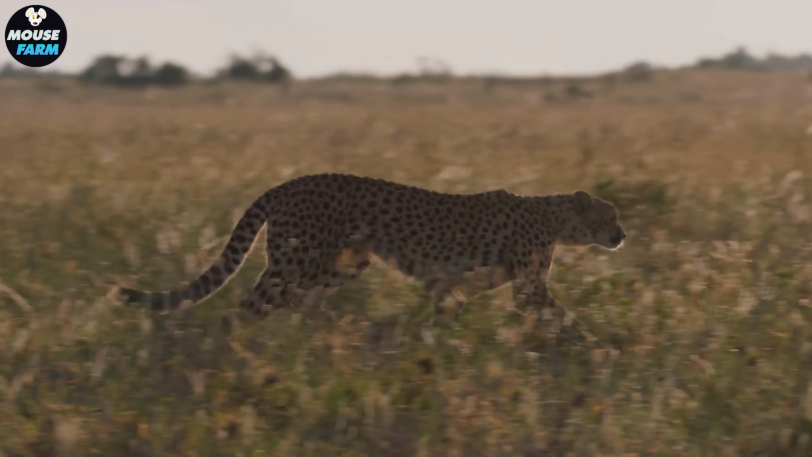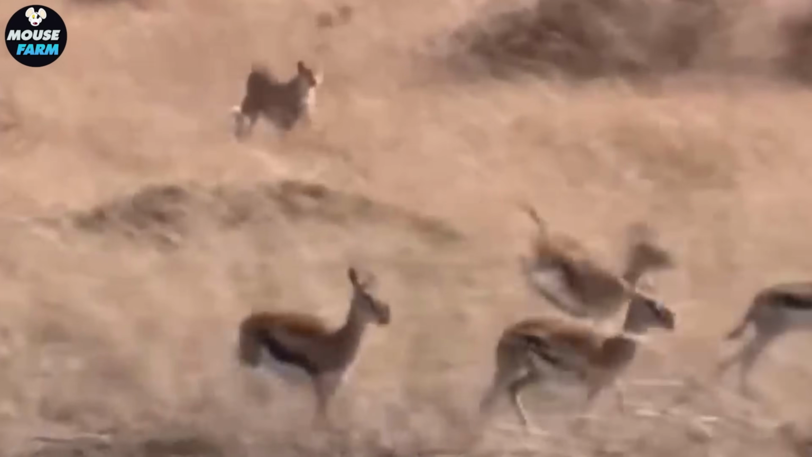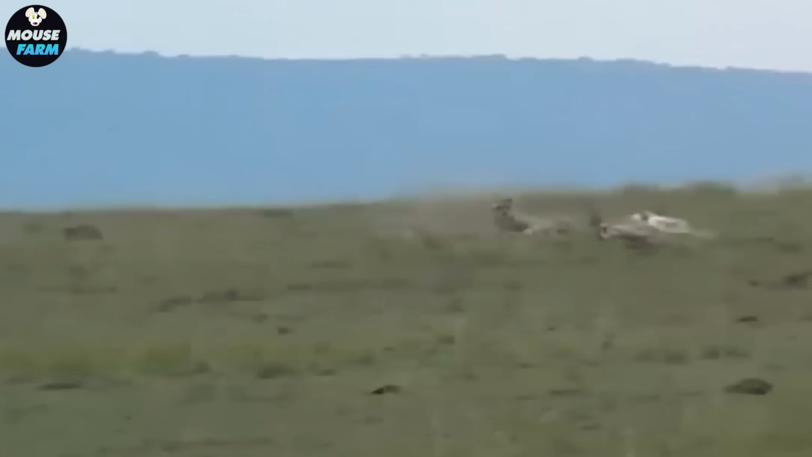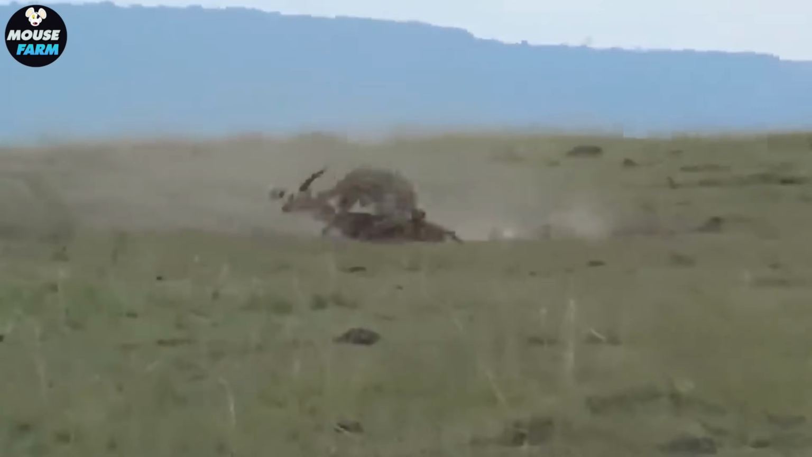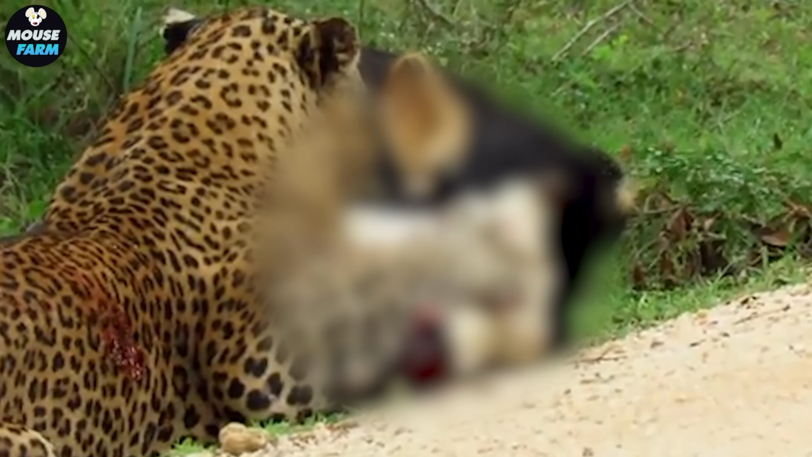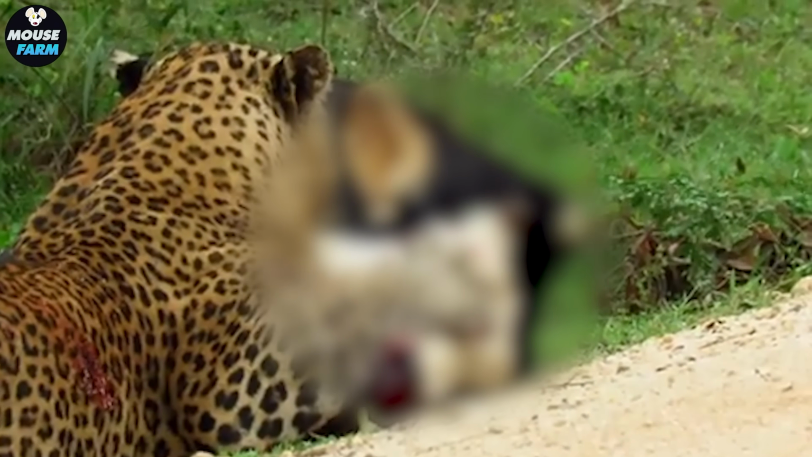Hannibal, with his strength and hunting instinct, often attacks livestock, the main source of livelihood for many families. The loss of cows and goats worries the community, especially when the rainy season makes natural prey scarce, pushing Hannibal closer to villages.